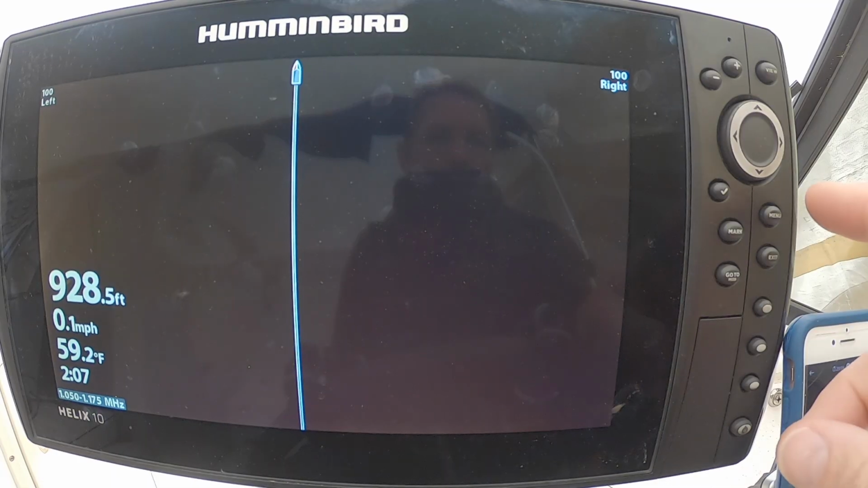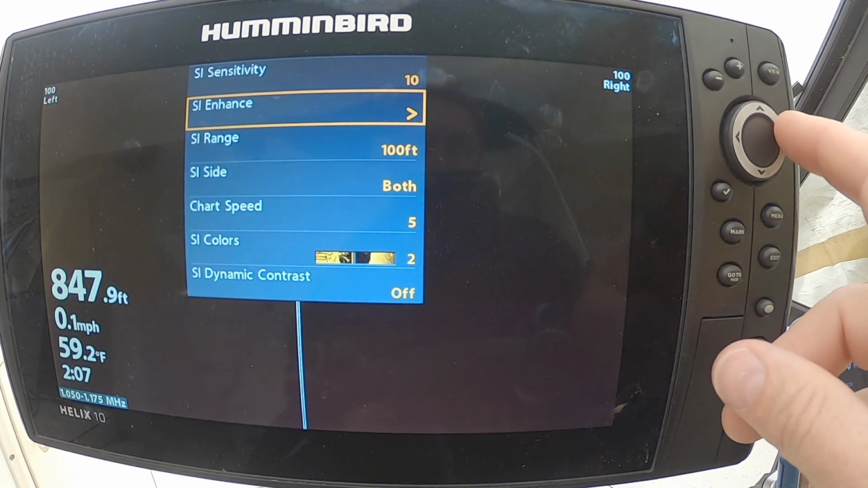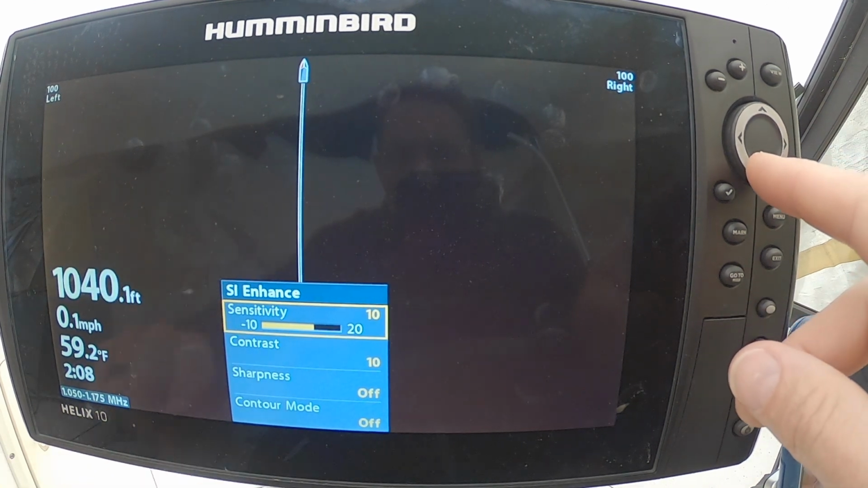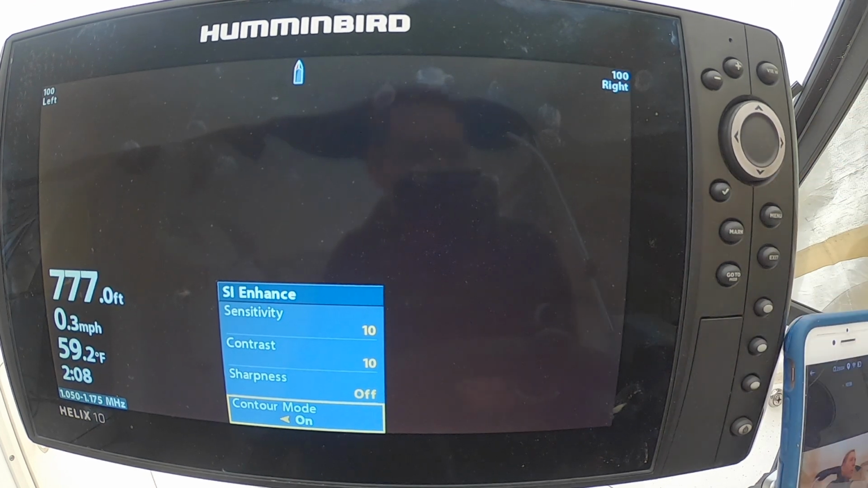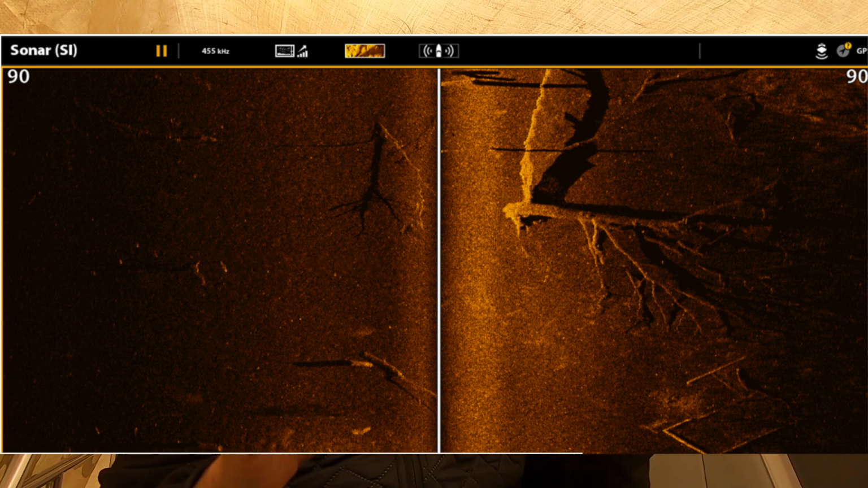So how to get rid of that? Let's go to under the side imager. Let's just hit menu once, and now that we have this enhance option, we're going to click it. And we're going to see here something called contour mode. Contour mode, when you turn it on, makes the water column disappear. It stitches the two sides together. So when you think about your side imager, imagine there's a drone 100 feet up in the air behind your boat, and it's looking at everything the boat's just gone over.